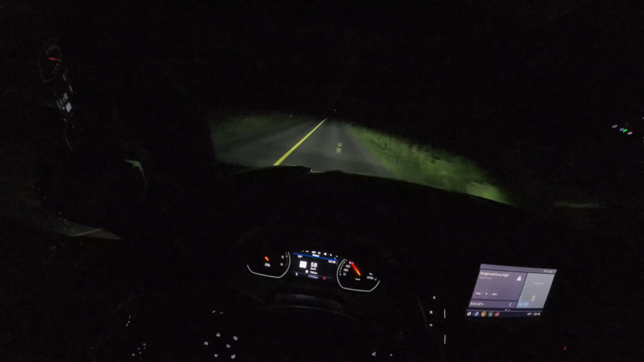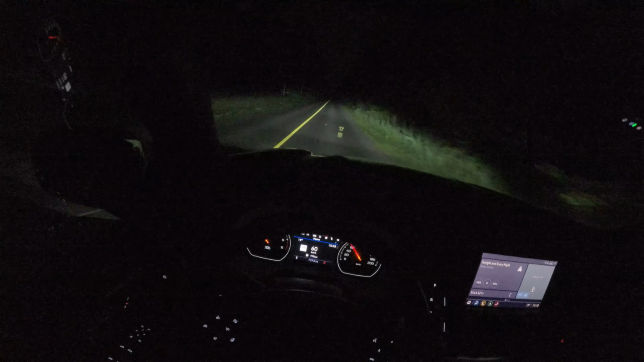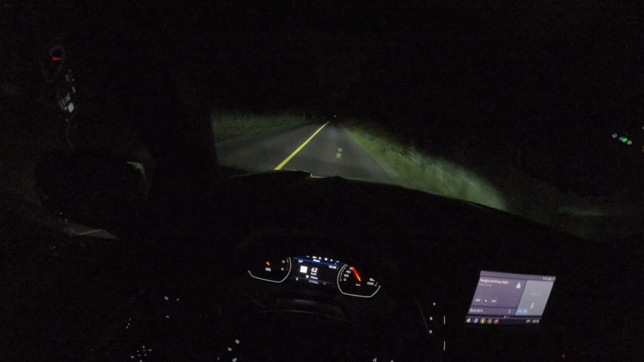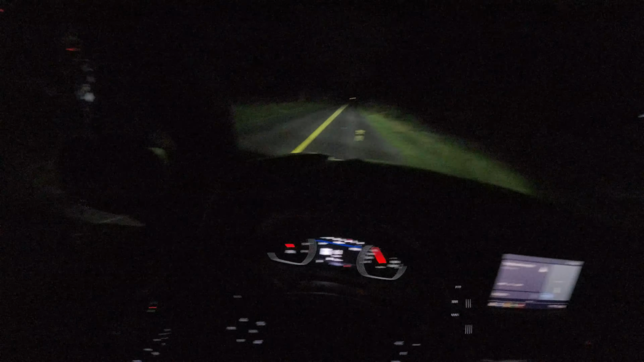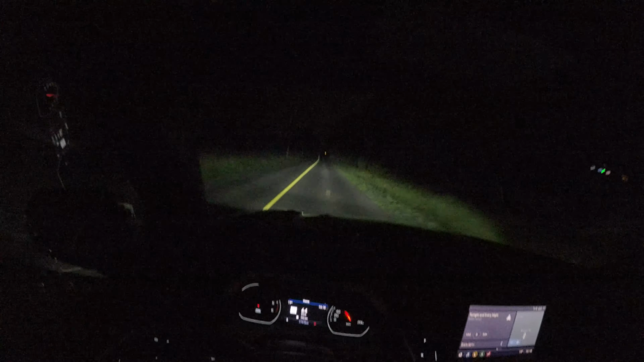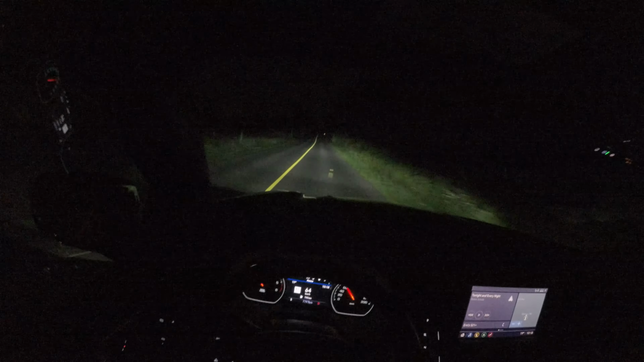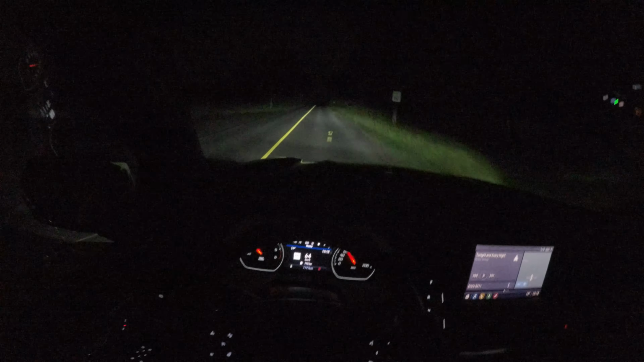But let's turn on the high beams. That's our high beams. Let's turn them off again. Turn them on, turn them off, just a little comparison. And the way you turn on the automatic high beams is essentially your left stalk. You just push it backwards or forward, to the front. You just push it twice, and then you turn on the automatic high beams. If you want to turn them off, just push them twice again. There we go.